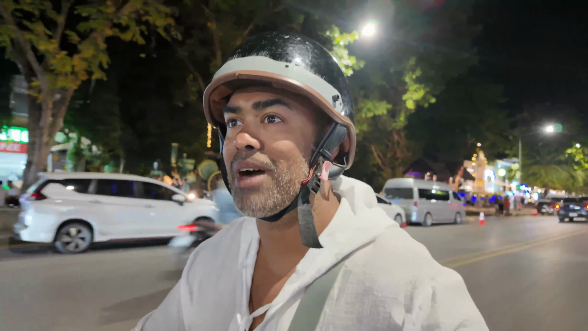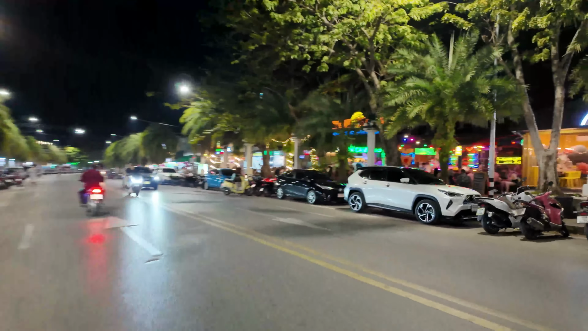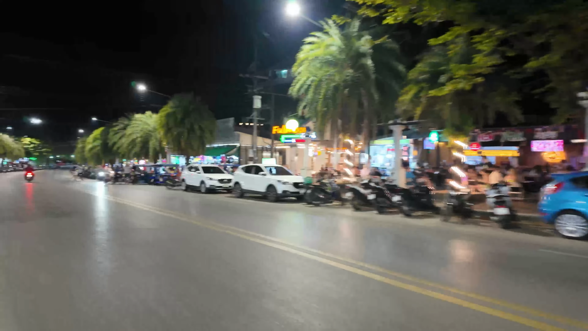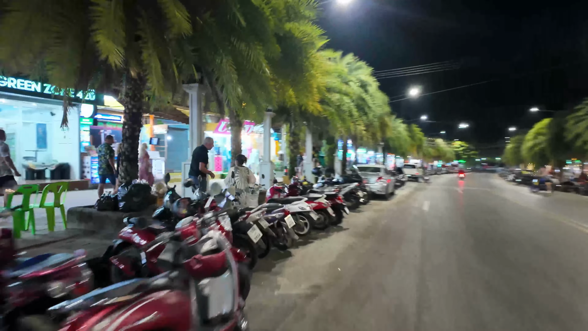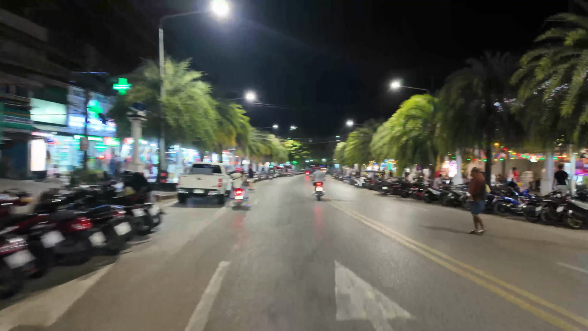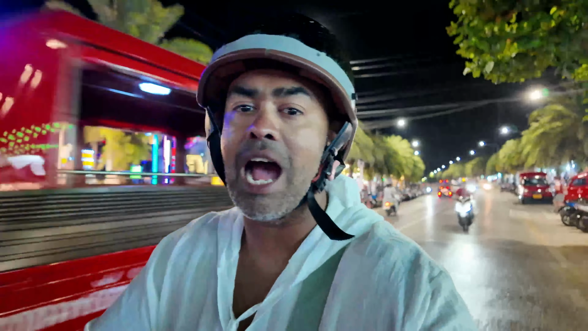As you can see, I've got my helmet on for obvious reasons. But have a look at this. You can see all the bars along that side, all opened up. Loads of people here tonight. The last of the New Year's Eve holidays, I suppose. Thailand is a really popular spot when it comes to coming away for Christmas and New Year. And it shows by the numbers and how many places you go to, how many tourists there are.